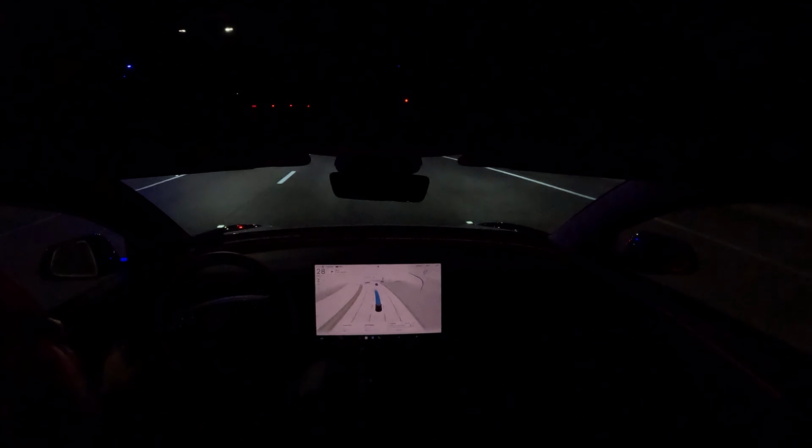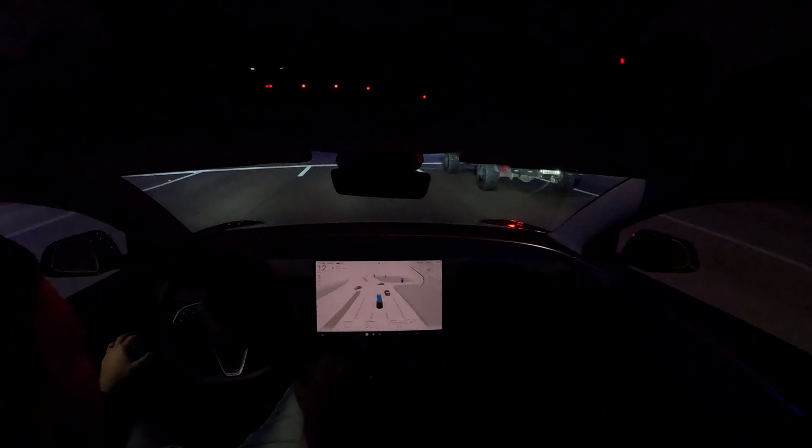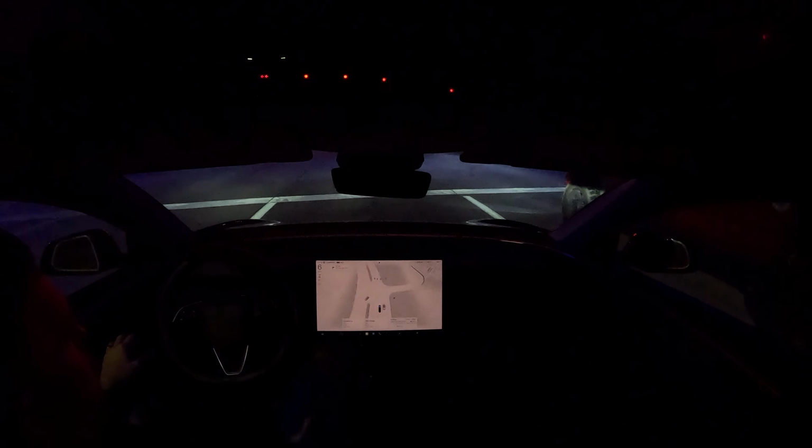So this red light was kind of around the bend there a little bit, and the Tesla did a fine job of picking that up and slowing down gracefully.